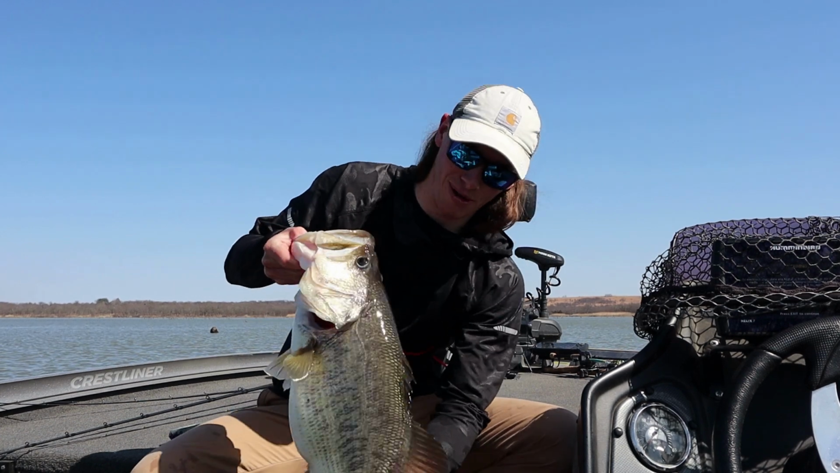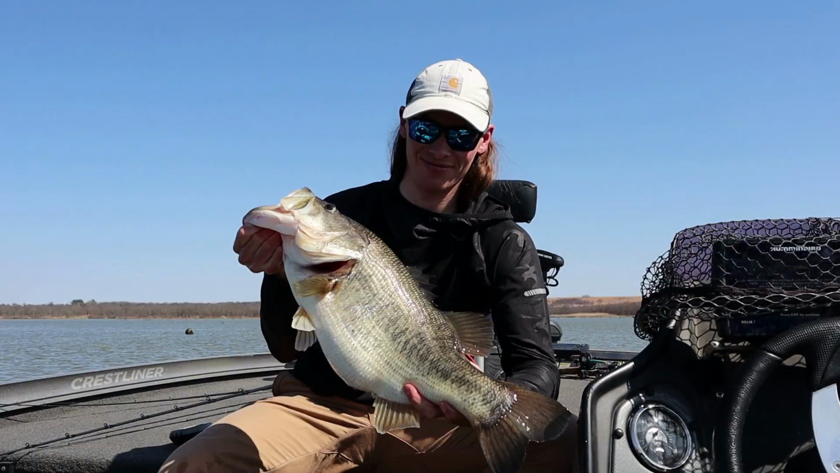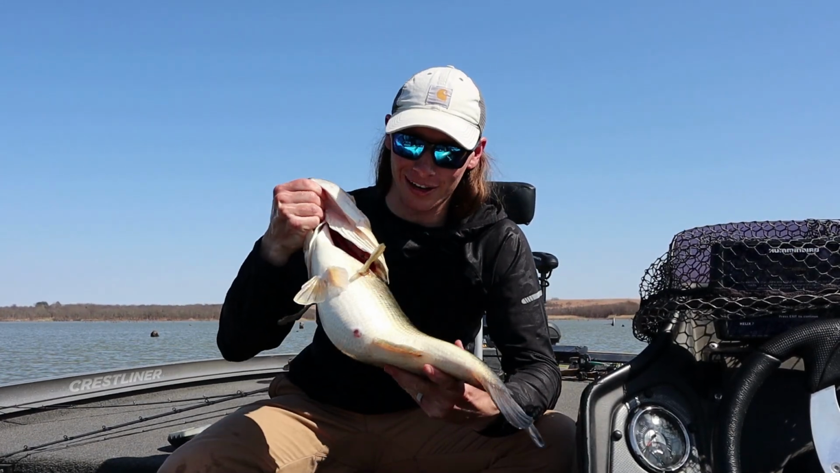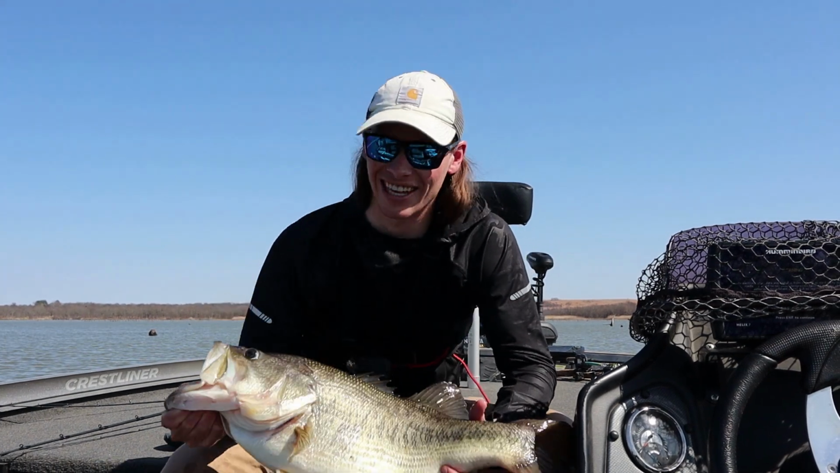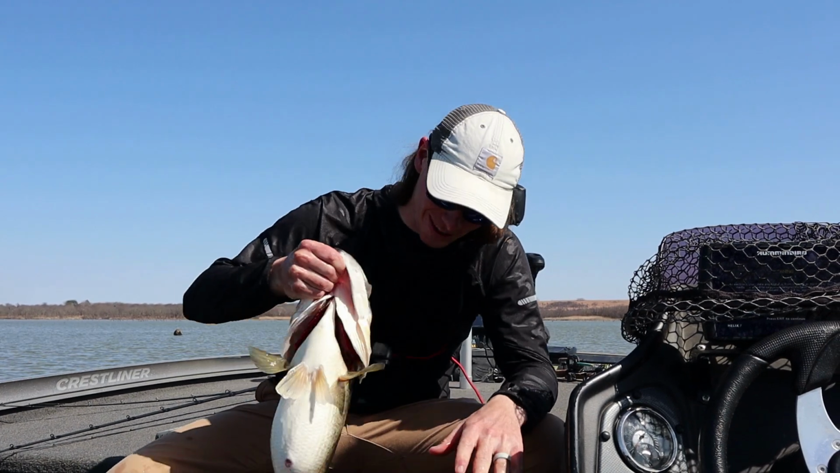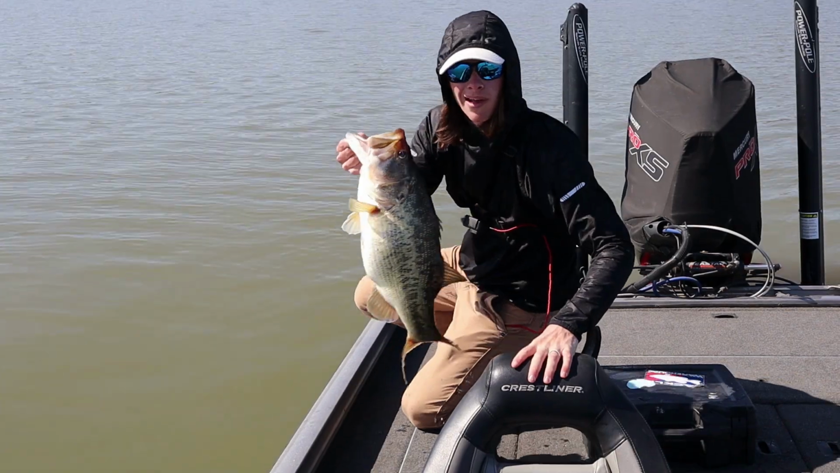It's healthy pre-spawn. That fish is full of eggs. It's fat and healthy. We're gonna get that thing in the box, get a few pictures real quick, and then I'm gonna put it back in the water. I told you guys I love catching bass. This is why I love catching bass. I love the chase. This is why I come out here. Mega.